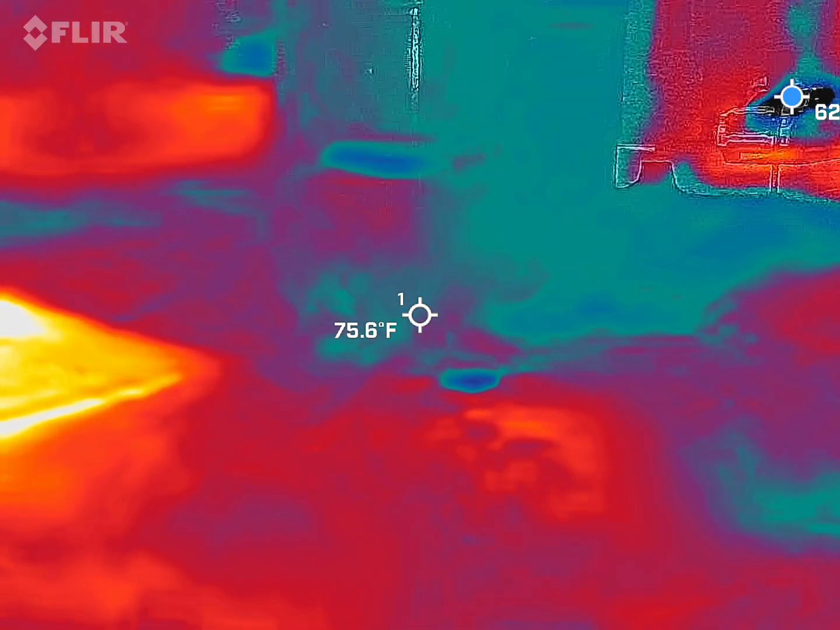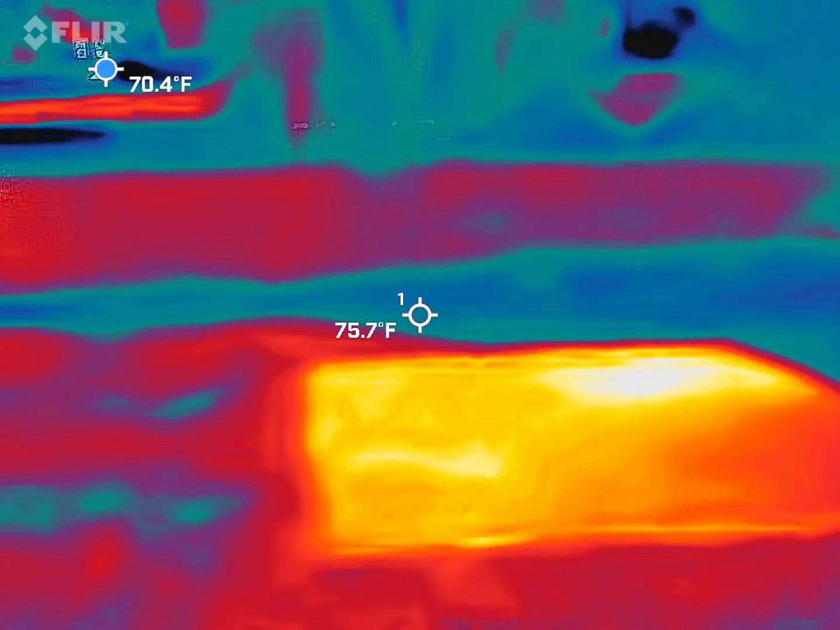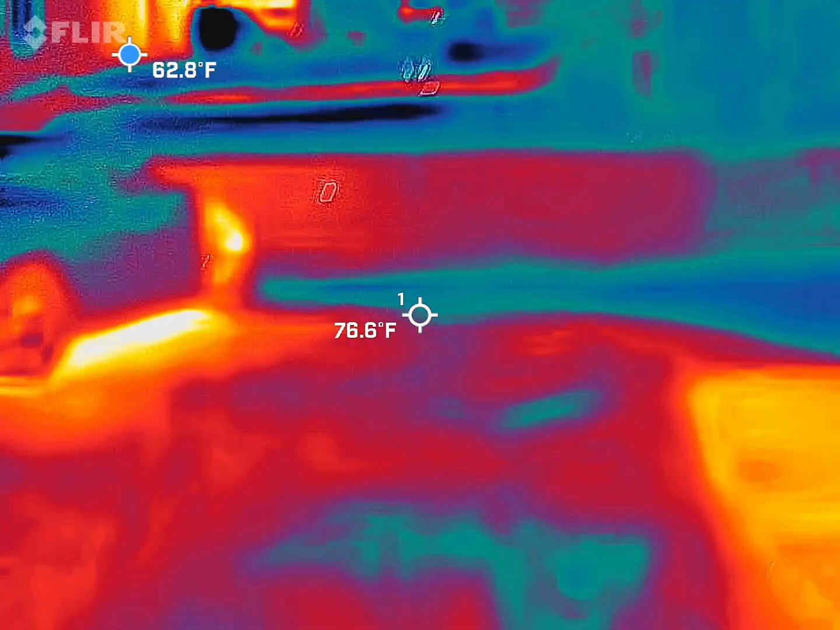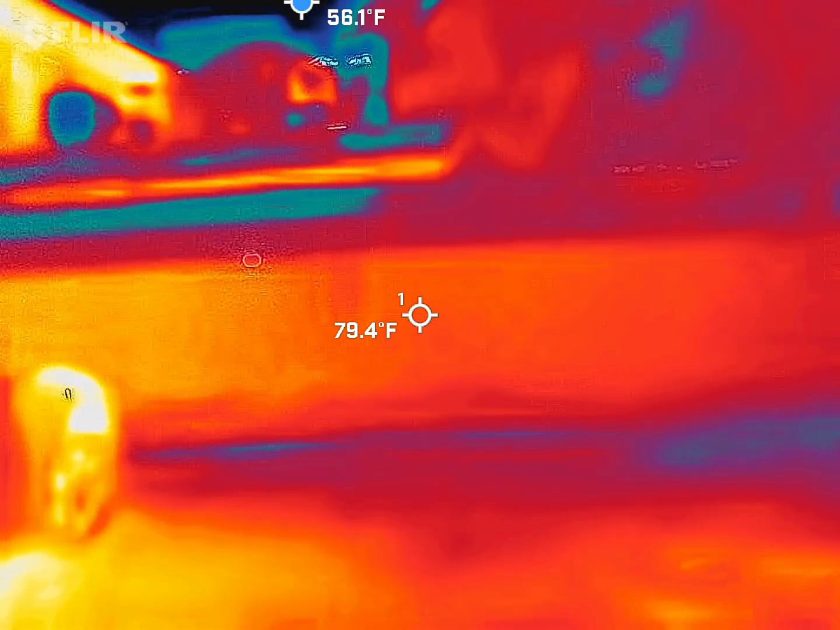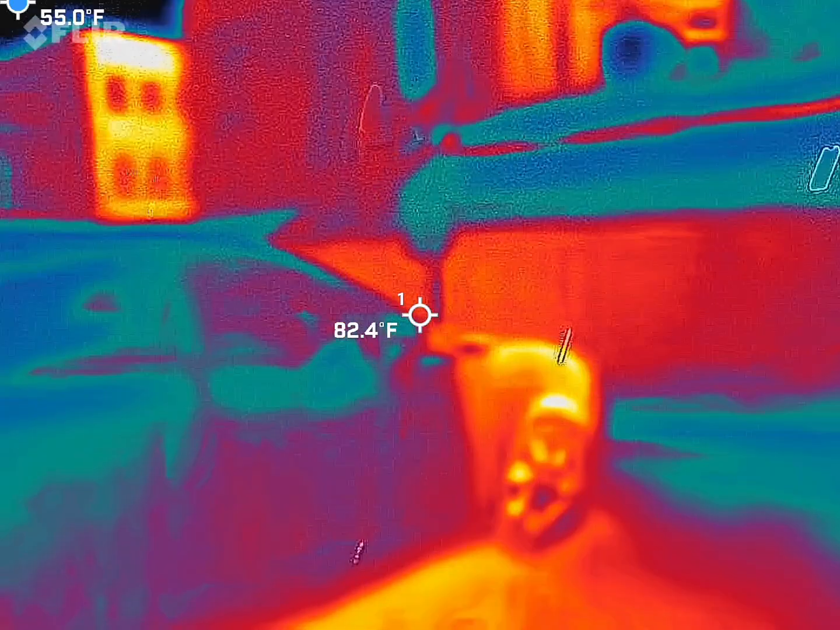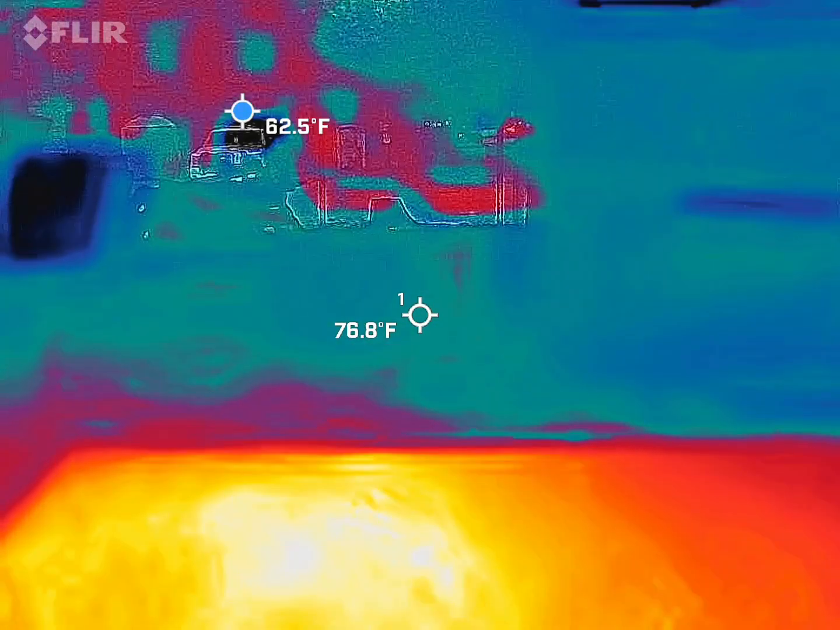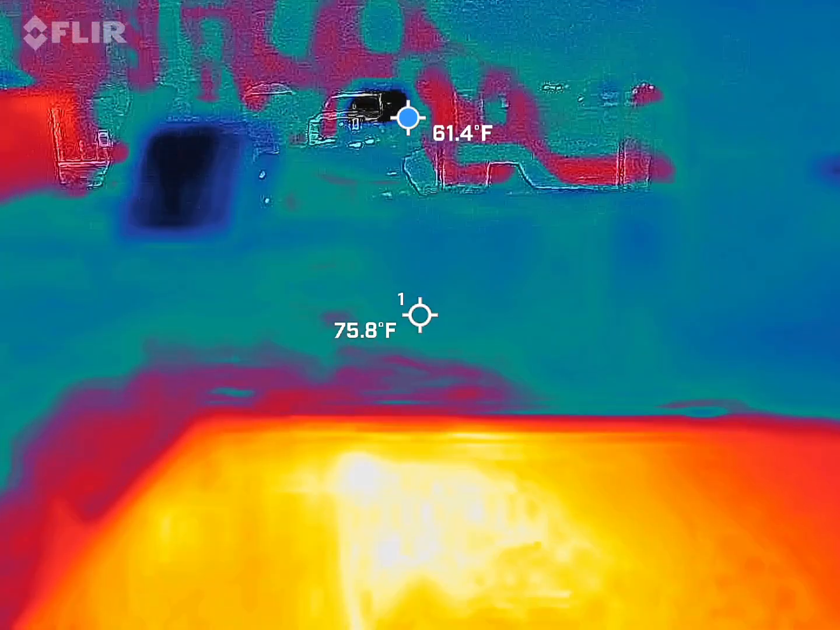That's 75, 61. Oh, that's a window. Car in the back.